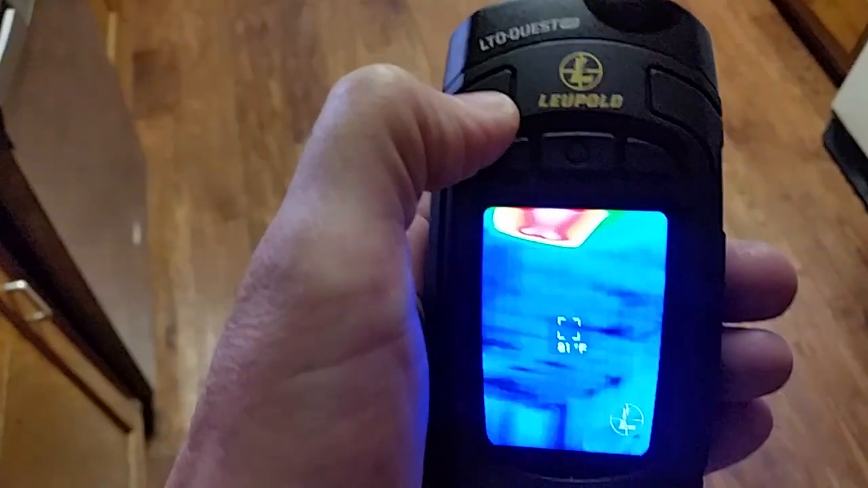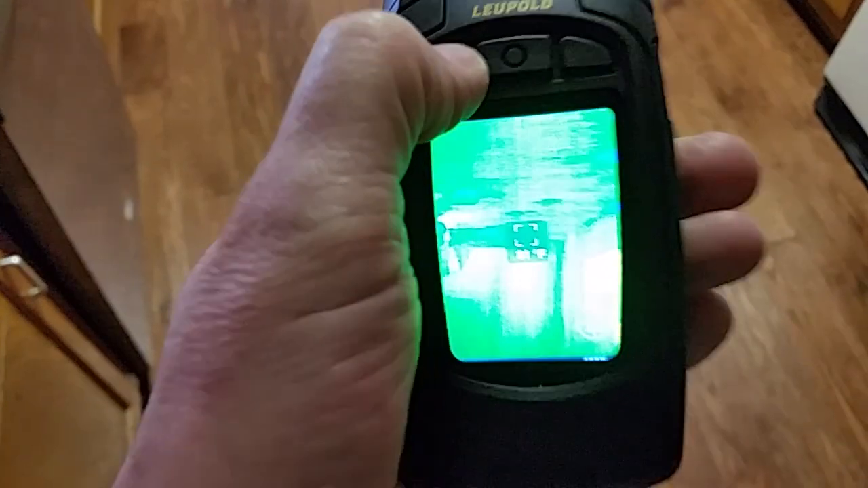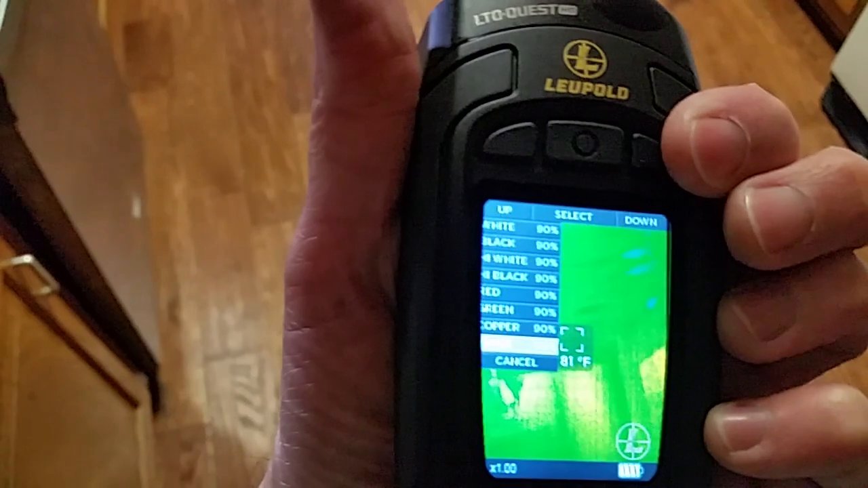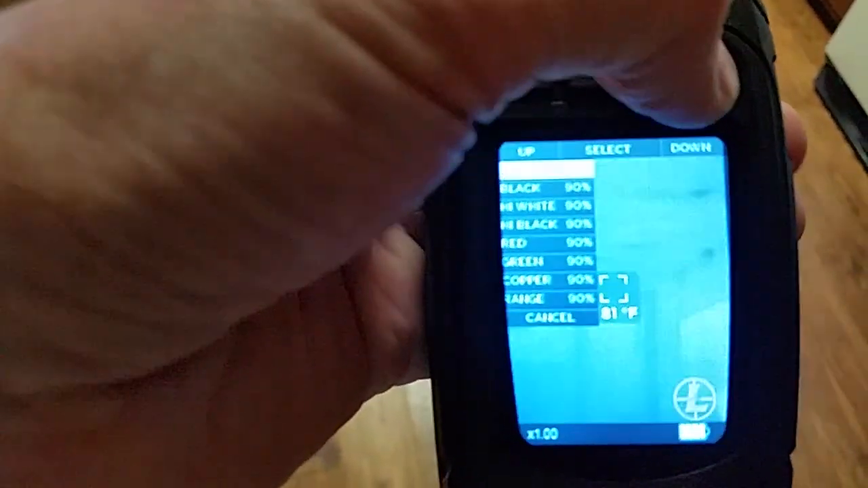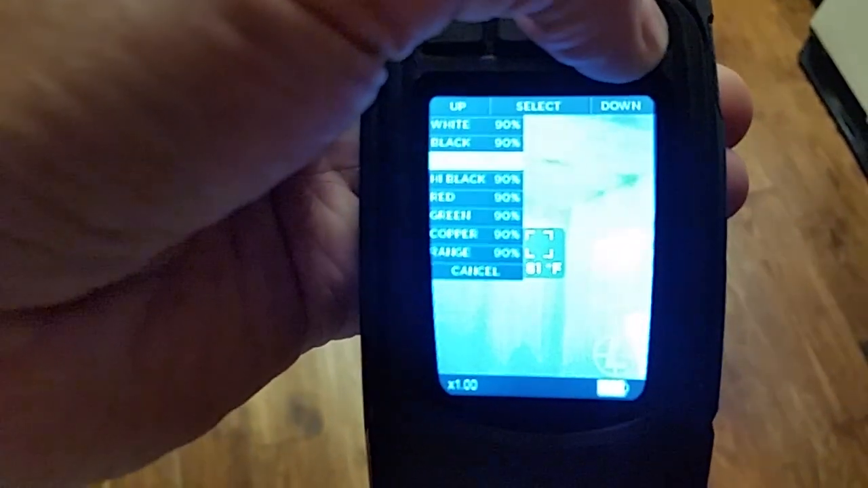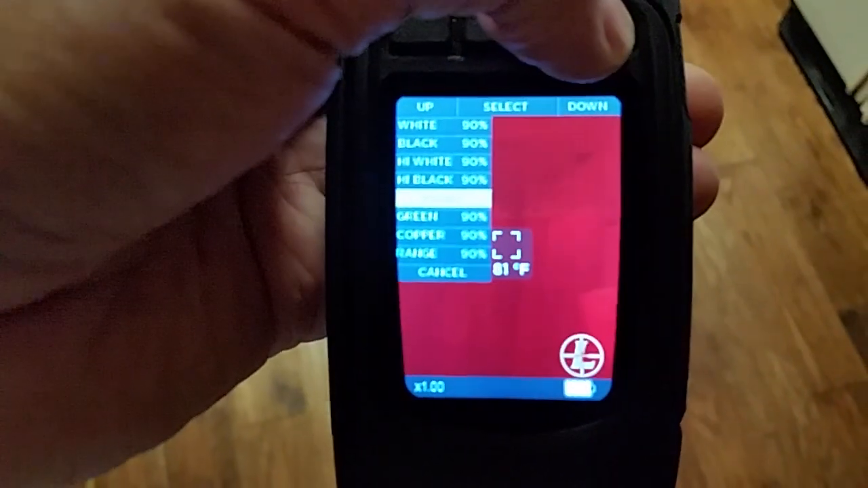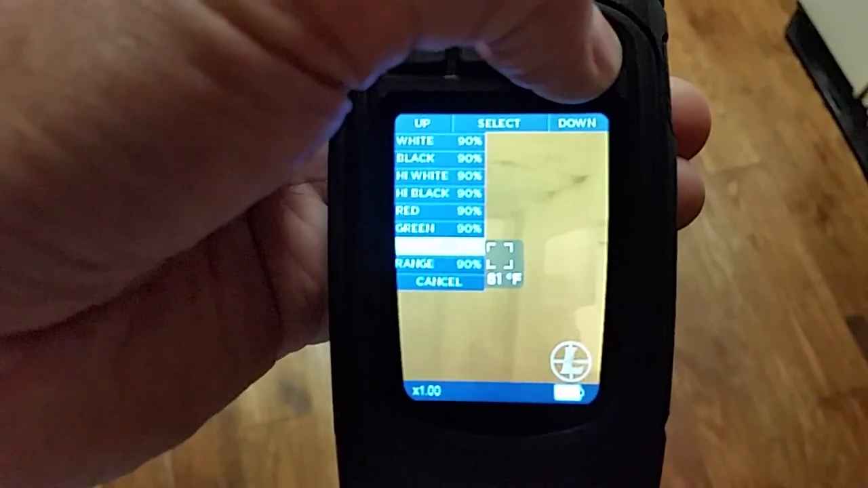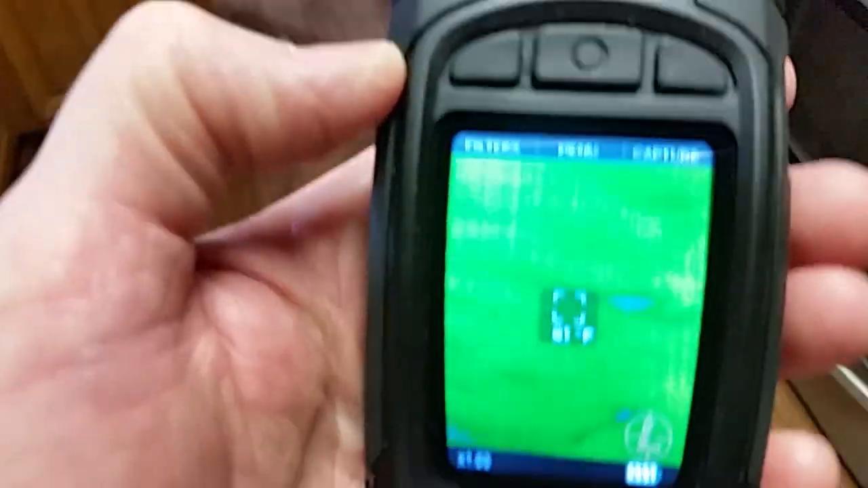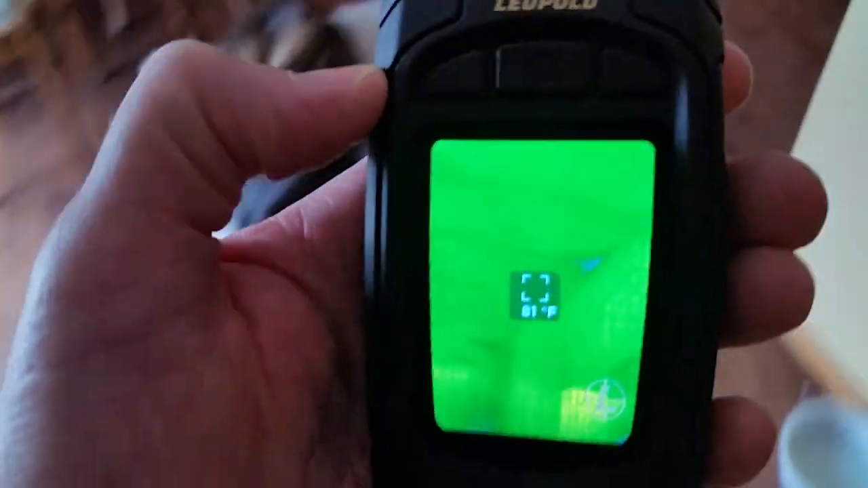You've got several different modes on here. Press this little button and you've got filters, and you can cycle through those. There's a black, a white one, red, green, copper. The one that I like the most is this color range one. It really gives you an opportunity to be able to distinguish what's what.